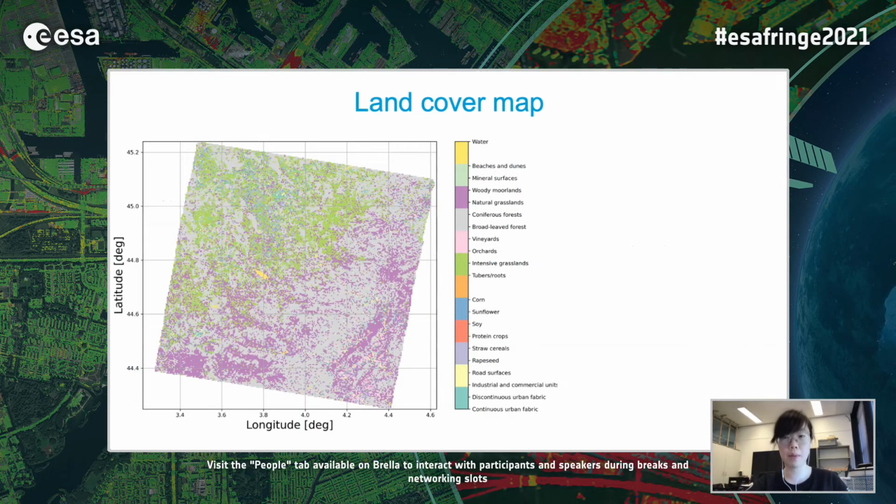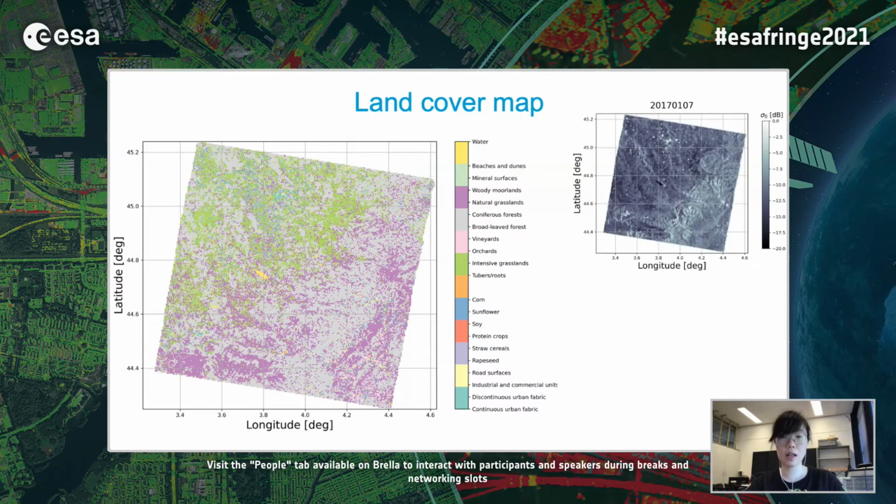This is the land cover map over our research area. As indicated before, there are 4 main land cover types: the intensive grassland, which is mainly gray, the natural grassland, which is mainly purple, and the coniferous forest and broad-leaved forest. On the right-hand side is the corresponding VV polarized amplitude image with 400-meter resolution.